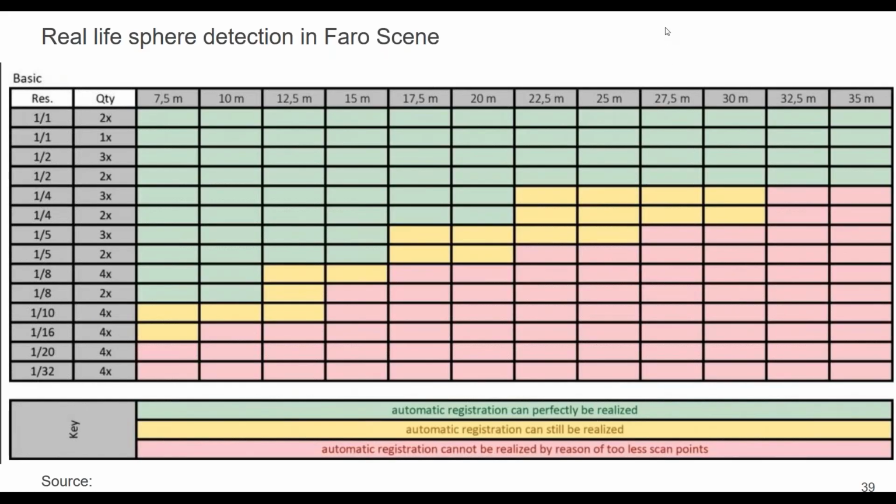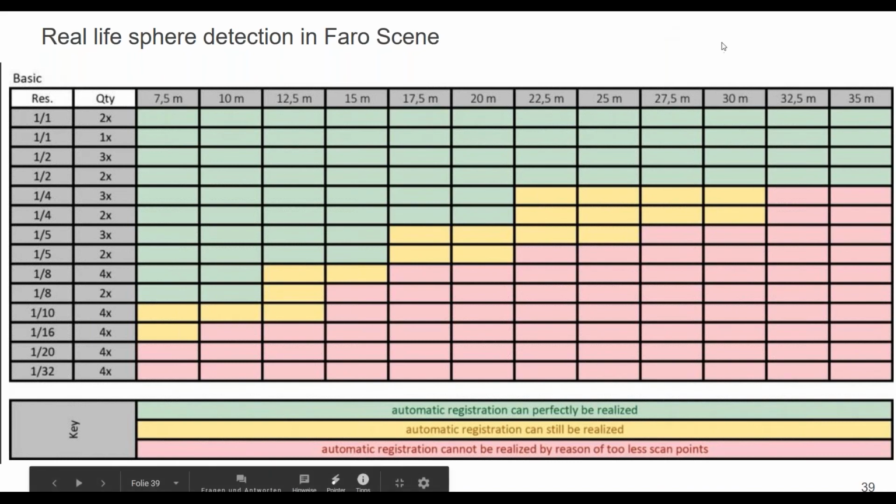They did a test here with Faro scanners, and the values add up. So you're able to see that the theoretical and the practical part are coming together. I have this from this website here.